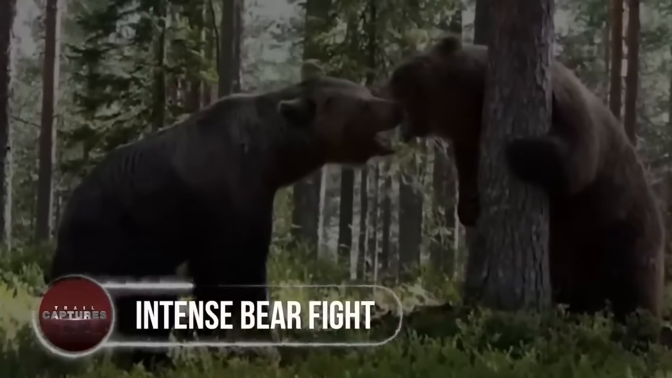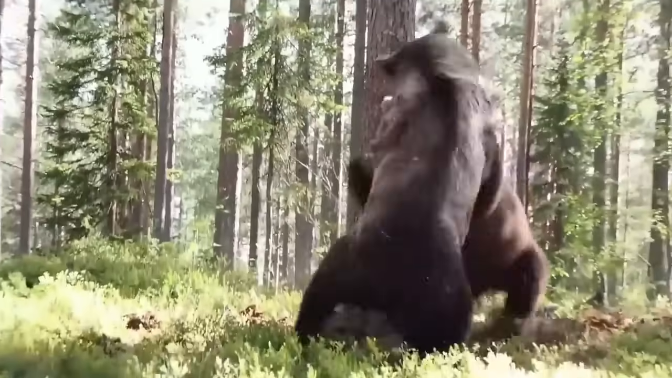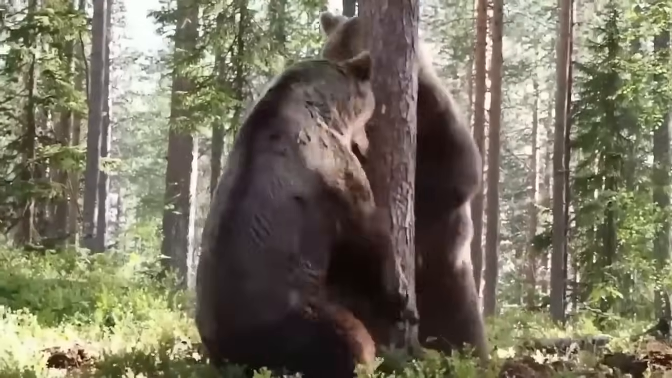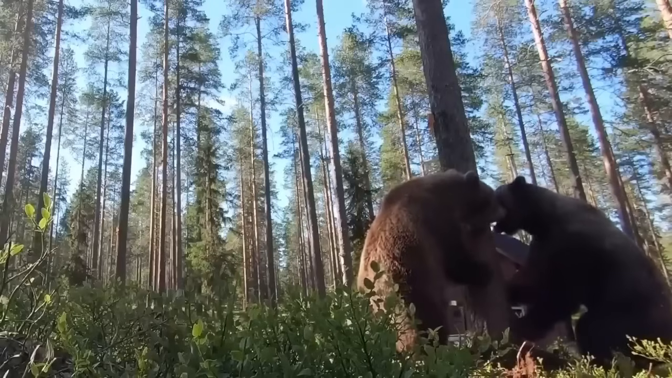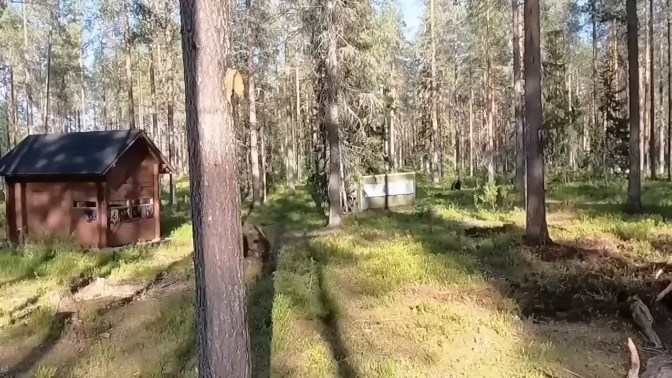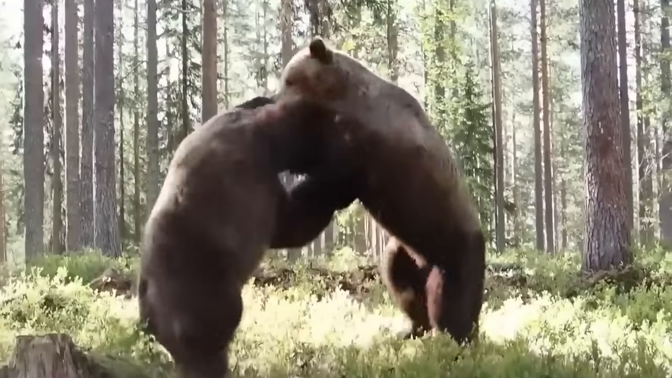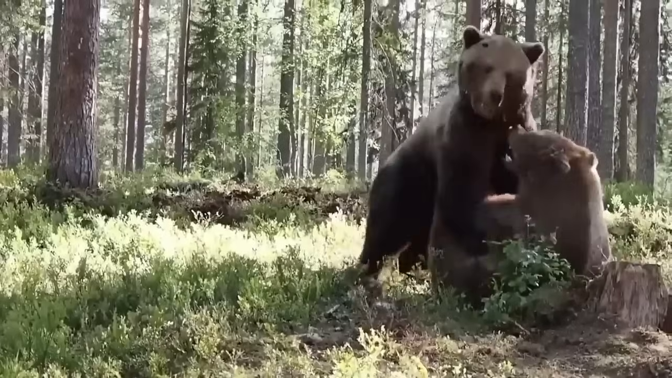Intense bear fight. Somewhere in Finland, these two big brown bears were filmed fighting in the middle of the woods. Starting with horrific warning growls, the massive, giant, fluffy beasts put themselves in an intense battle by standing tall on